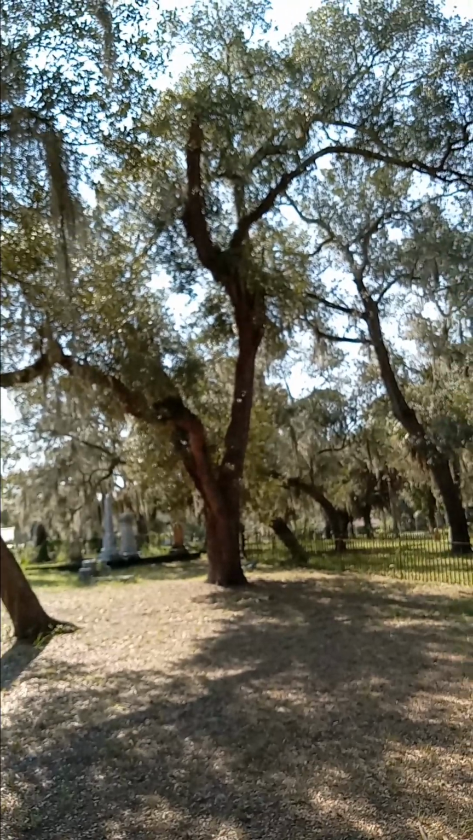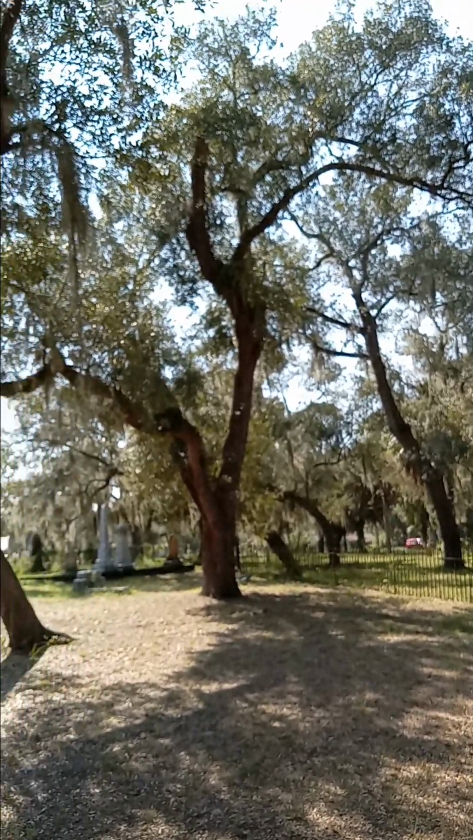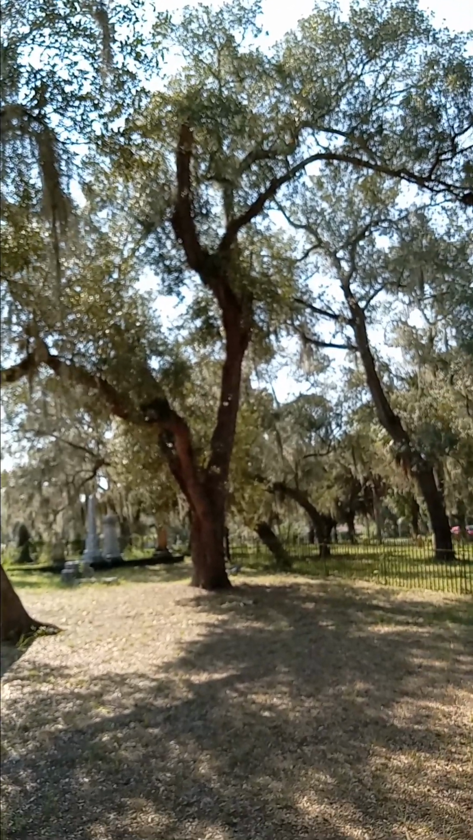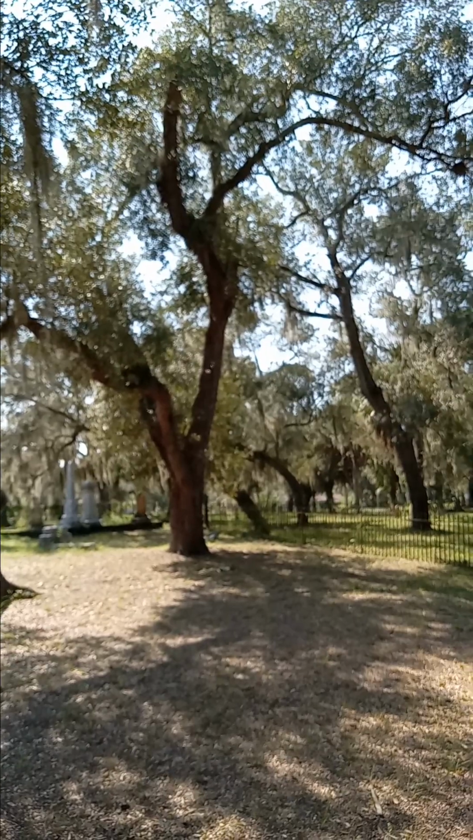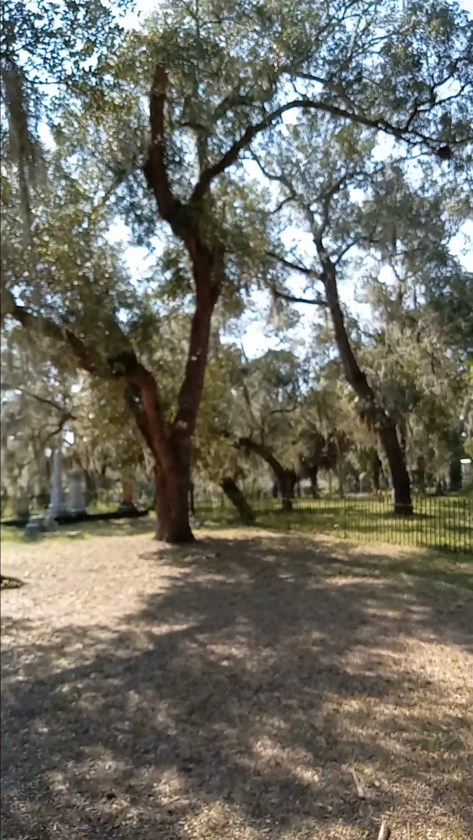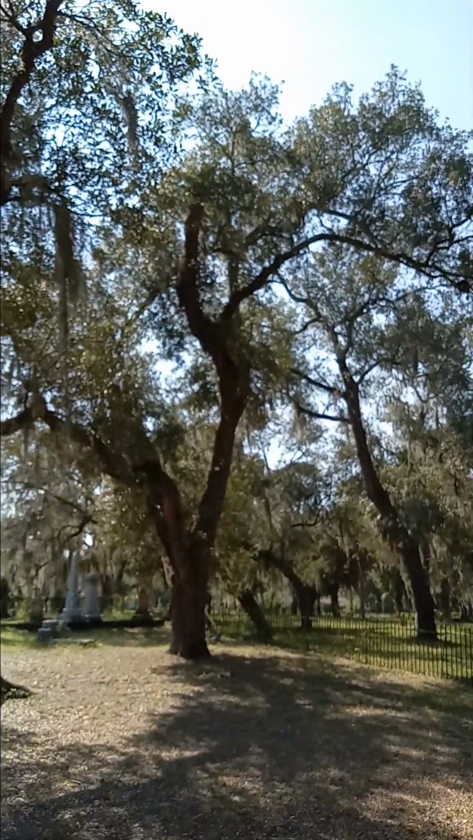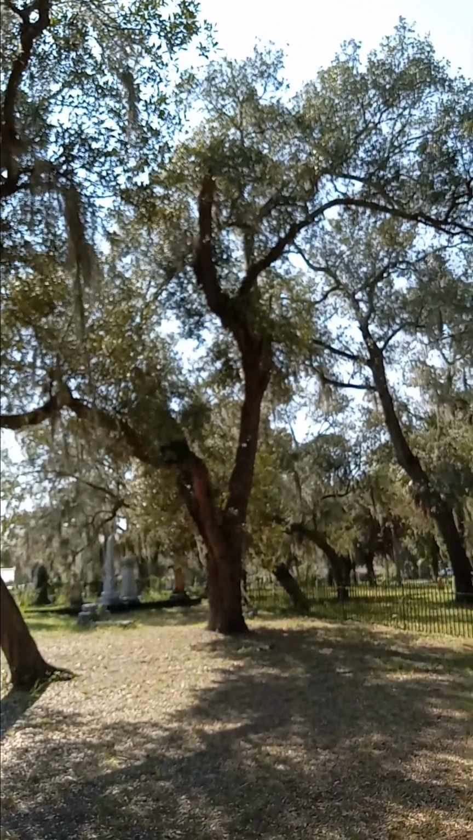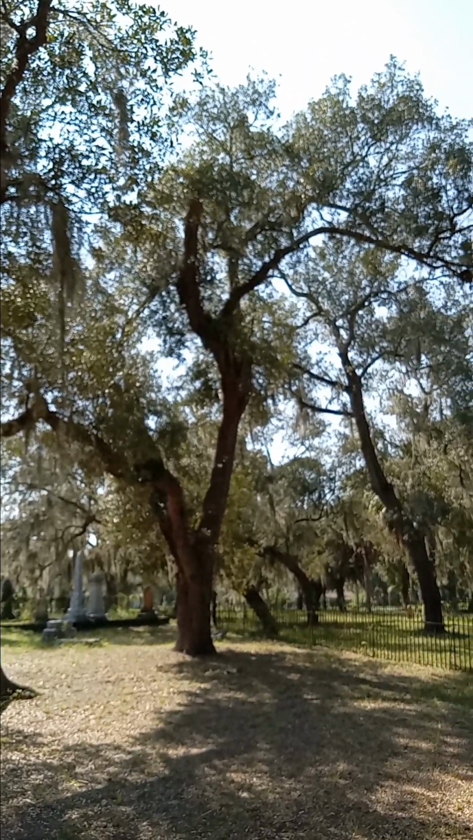If I see something, it looks like a real person like you and I. And then when I look back, it's gone. And there's no way it could have, if it was a person walking, they couldn't have just disappeared in mid-space. So that's my, at least my version of what I have seen as far as ghosts or spirits.